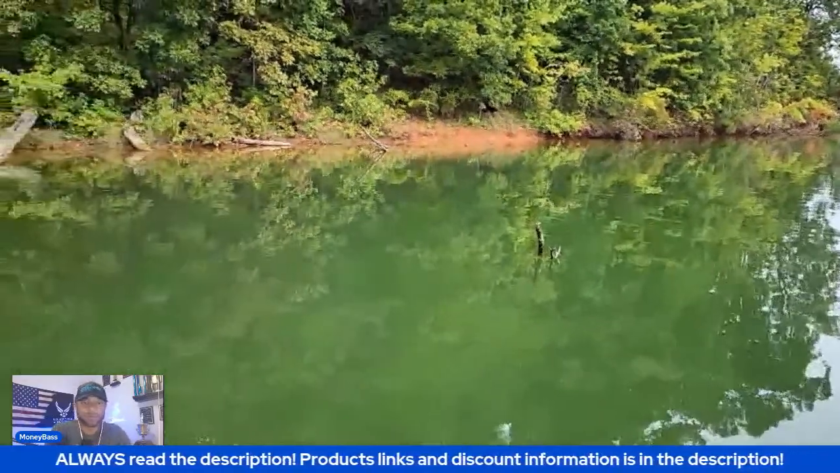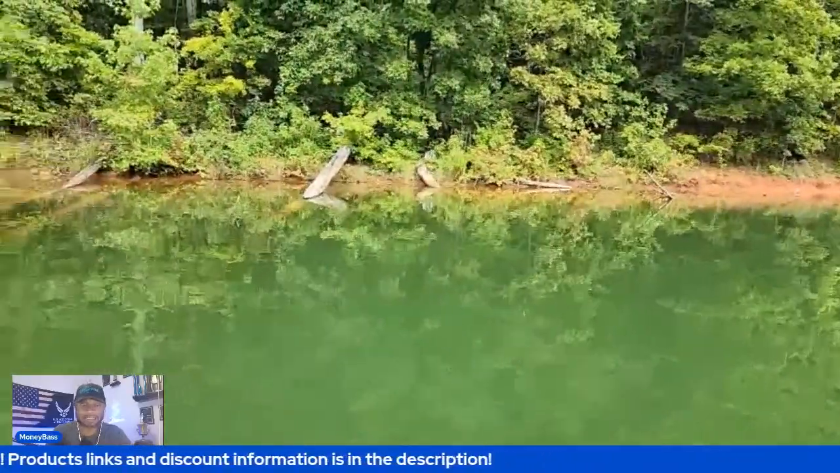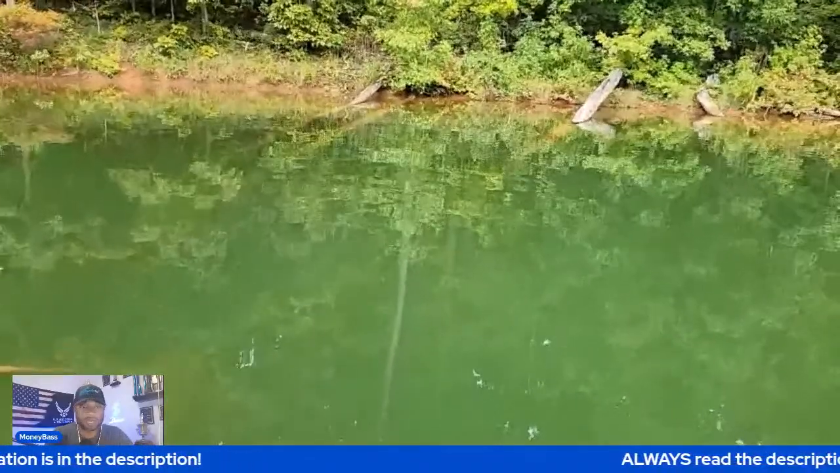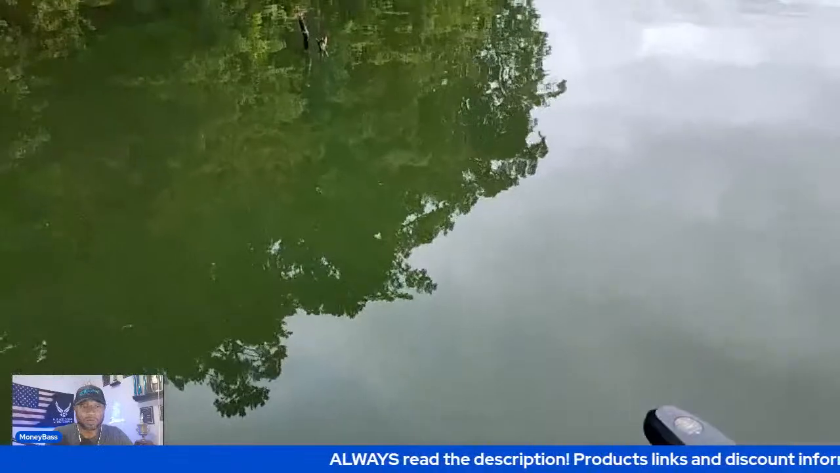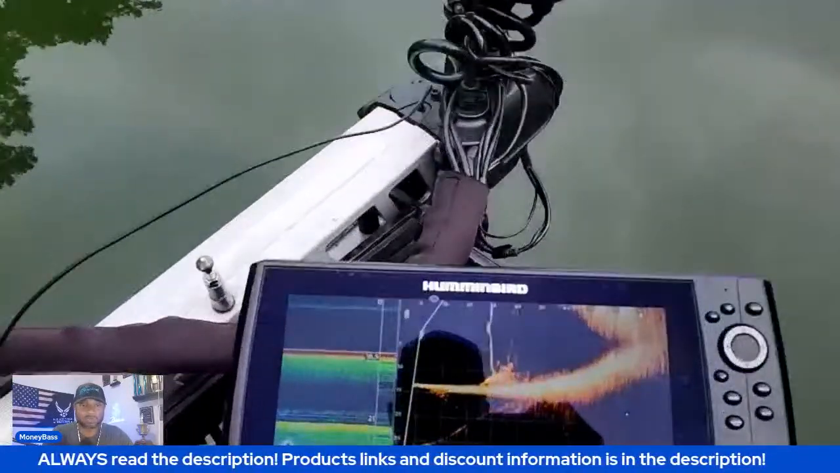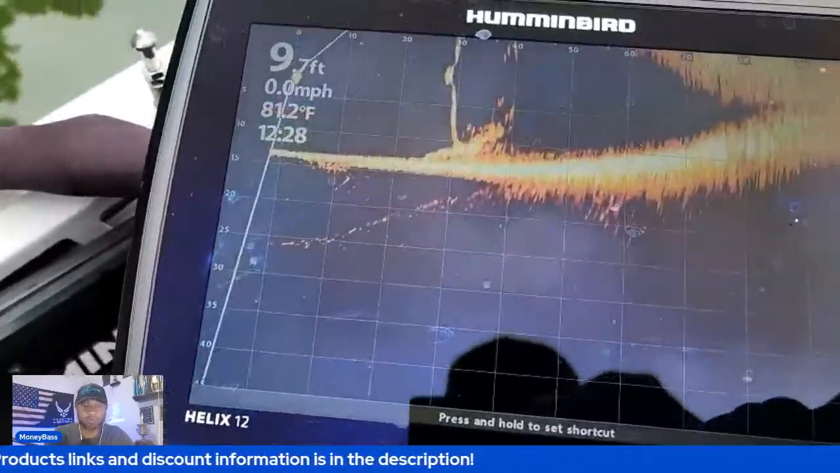All right, so when I'm looking out here, you see all the way over to the right is that stick up. That stick up that just went off the screen is mainly what I'm targeting. But what I'm doing here is just panning around and looking to see what other cover or structure I could fish. And if you notice, we are sitting pretty shallow. We're in 9 feet of water right here. So that is where the boat is sitting.